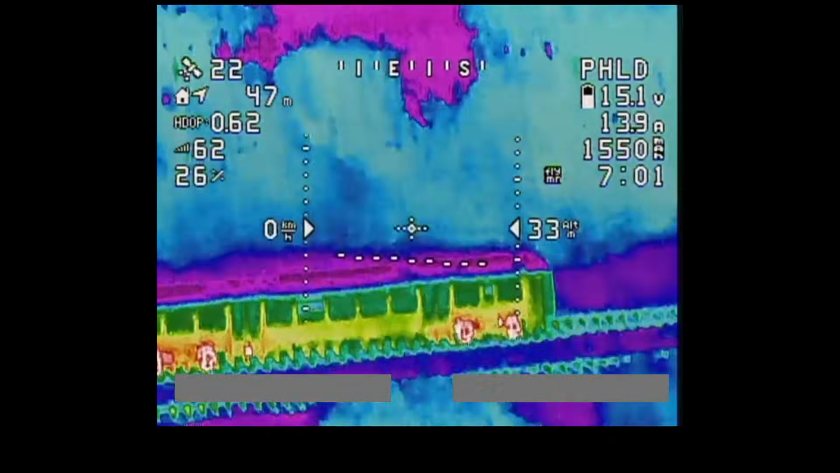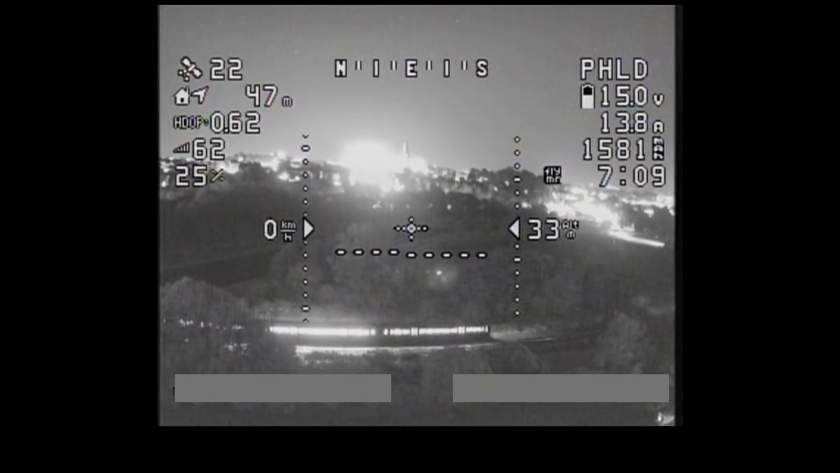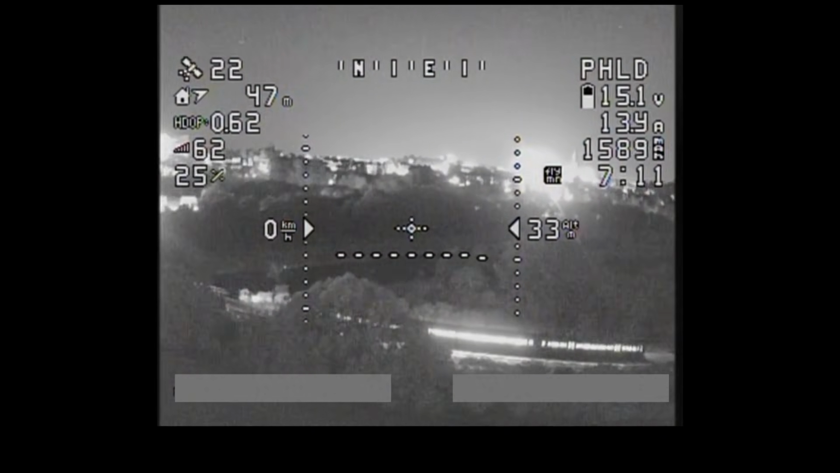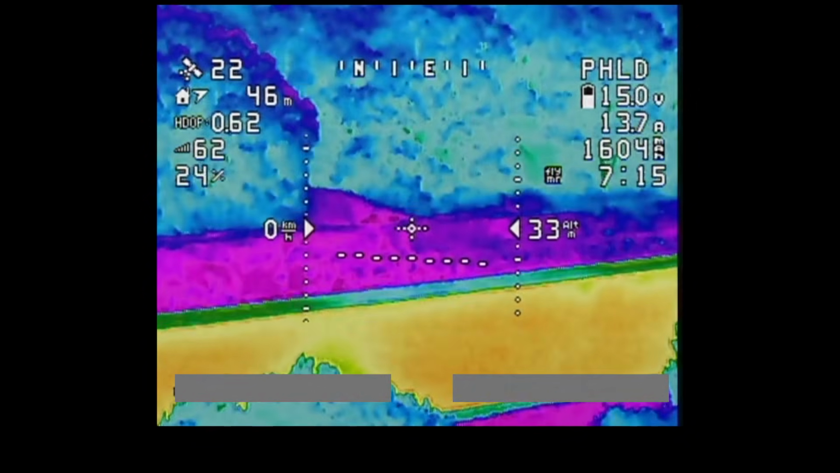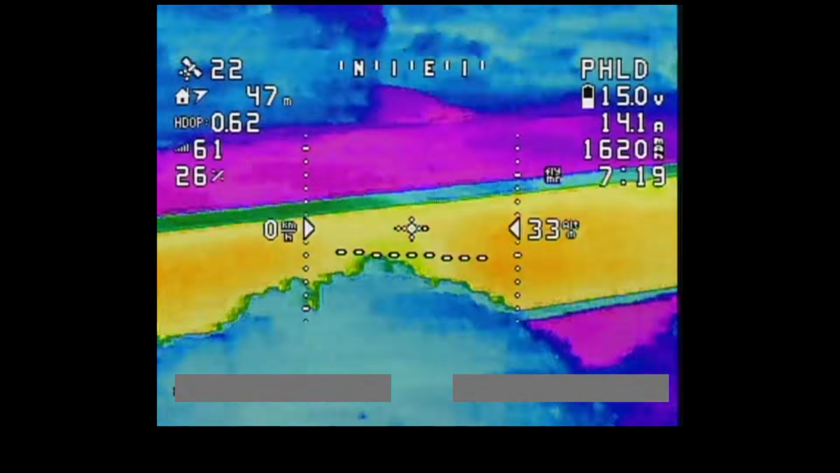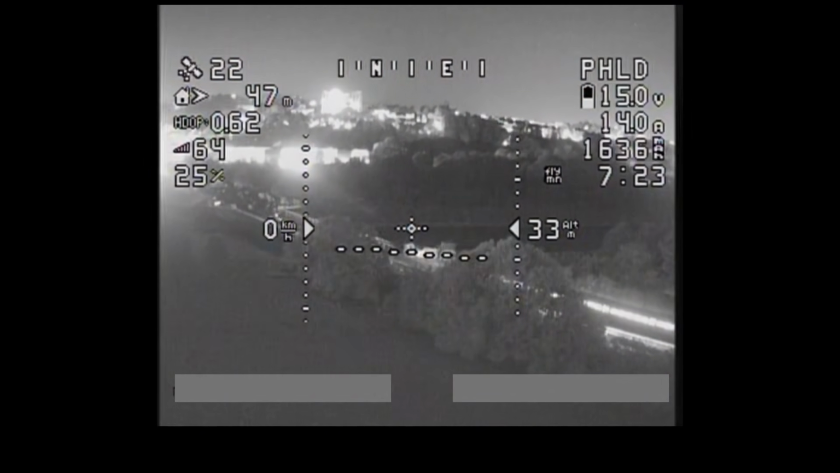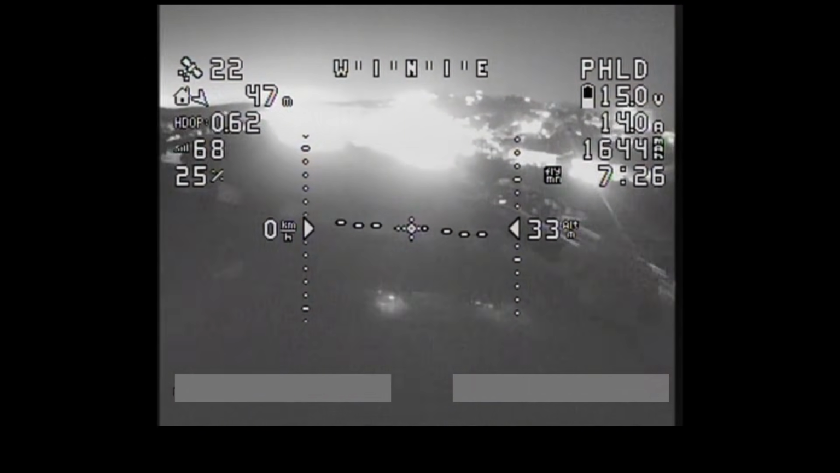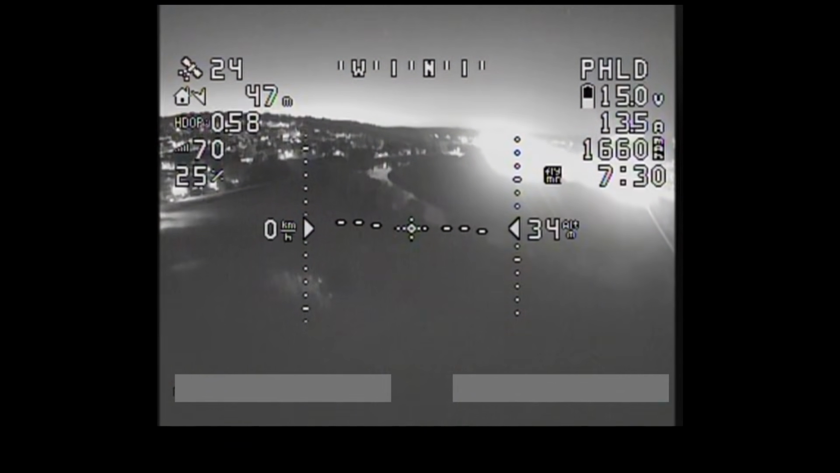Let's have a look just across the city while I think about it. So that reddish yellow thing there, that is the river. You can see it a little bit more clearly here actually. On the infra camera it's appearing as that black band. On the thermal it's kind of appearing yellowish red, but on the infra it just appears as black. Because it is rapidly approaching summer at the moment, the water is quite warm.